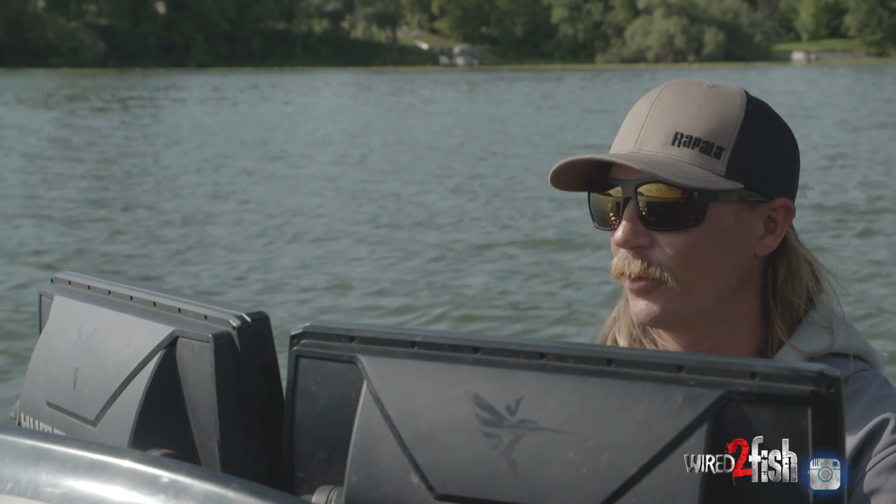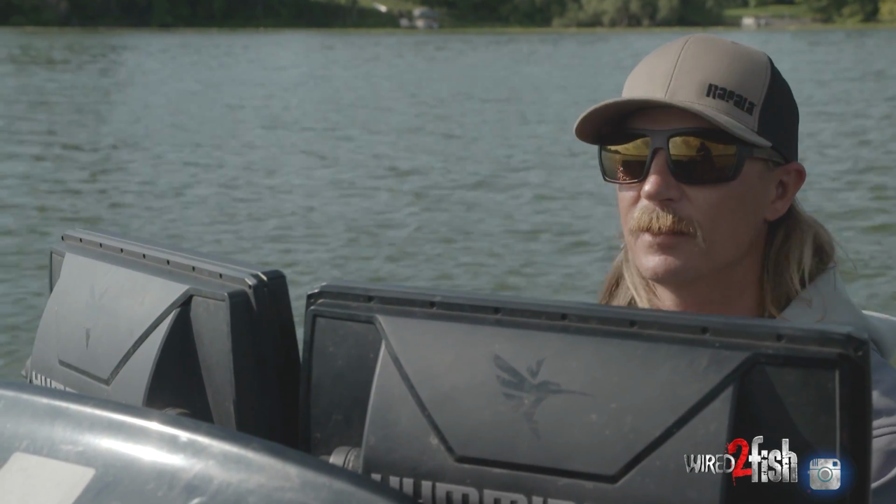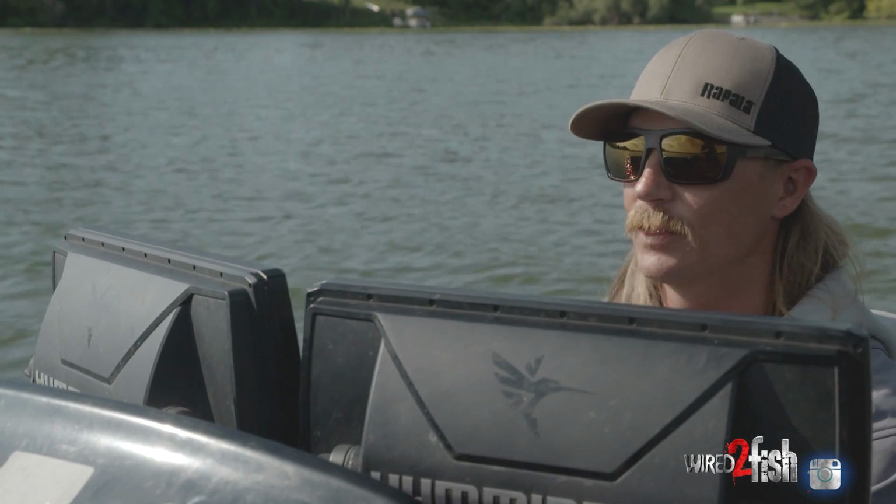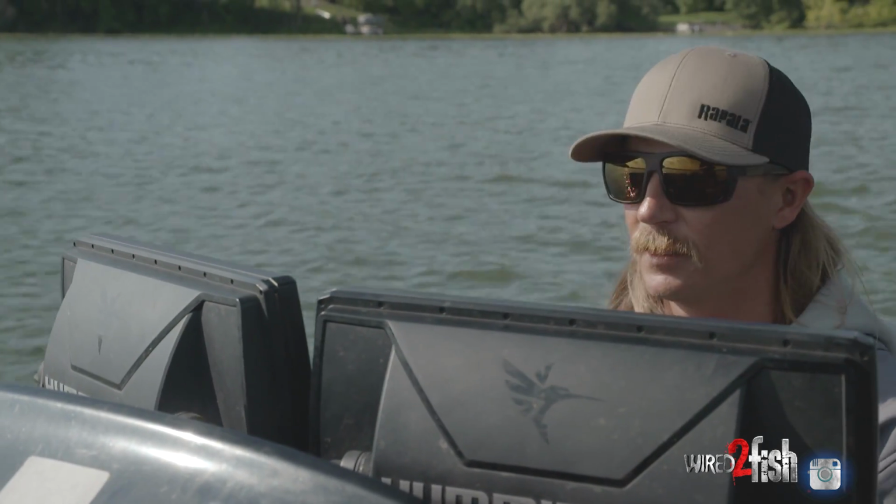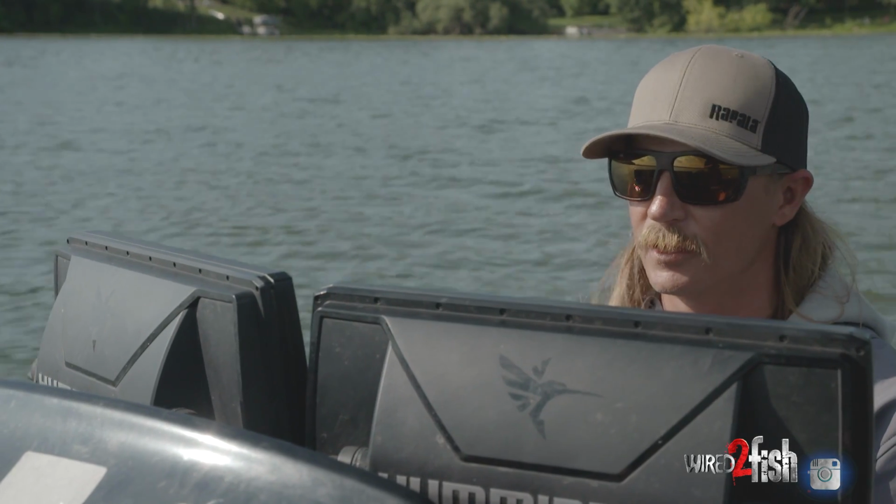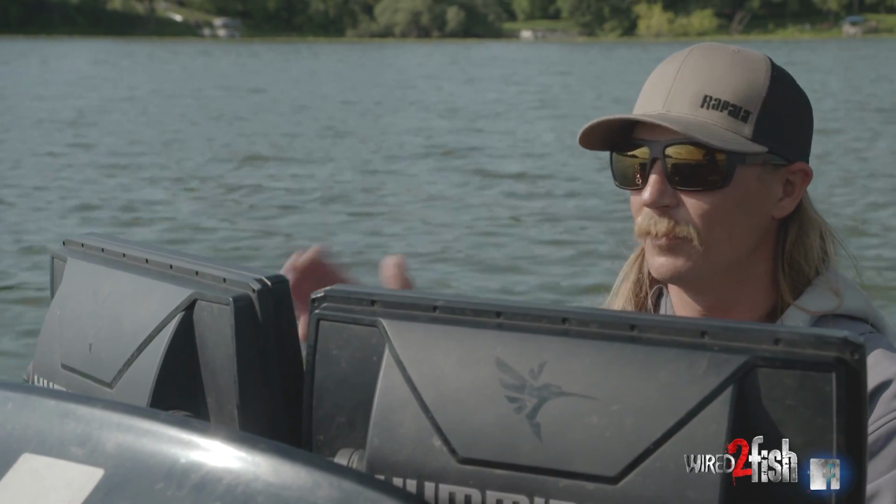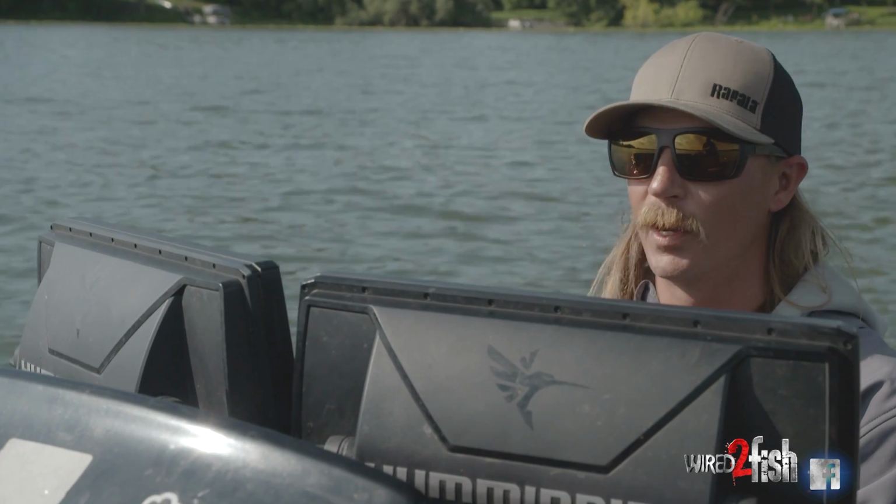But even the regular one, I can crank it way out, especially if you're looking for isolated stuff or grass lines, boulders, stuff like that. I can see it from a long distance, so I can really cover a ton of water versus traditional sonar. I have to drive right over it, so I'd have to be making passes every 15, 20 feet.